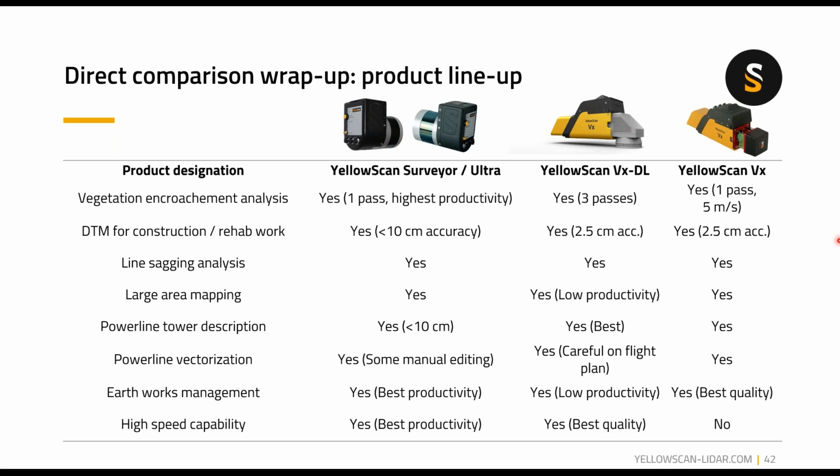For any type of earthworks management, every sensor can do it. The Ultra being the best productivity-wise, but not the best quality-wise. The VX will provide you with the best quality for this. Lastly, I want to mention the high-speed capability. The Ultra and the DL are tailored towards high speed due to their high shooting rate and good density. And the VX should not be used at high speeds.